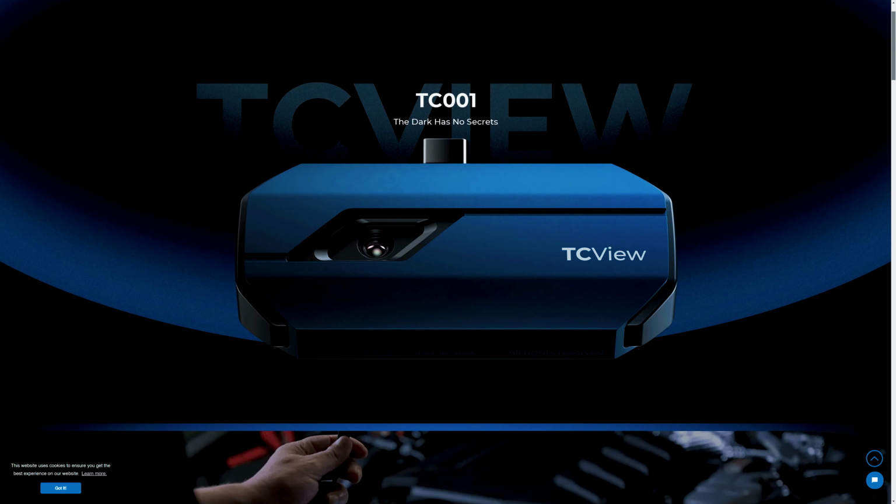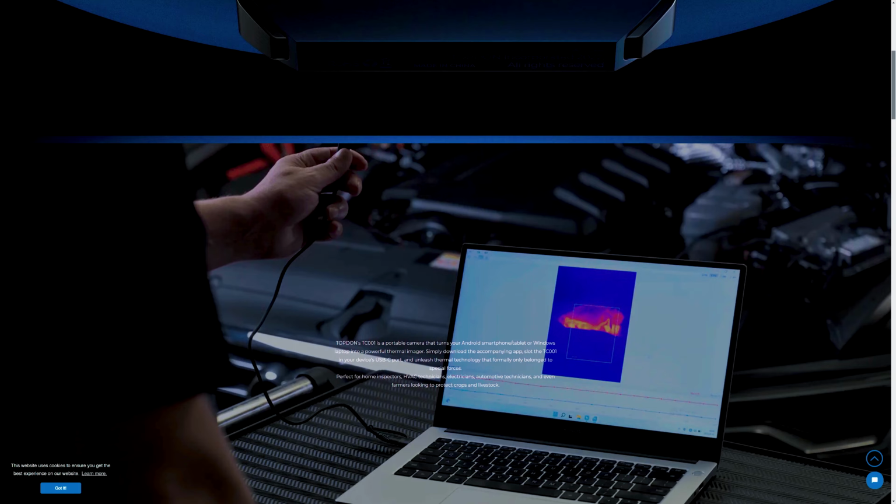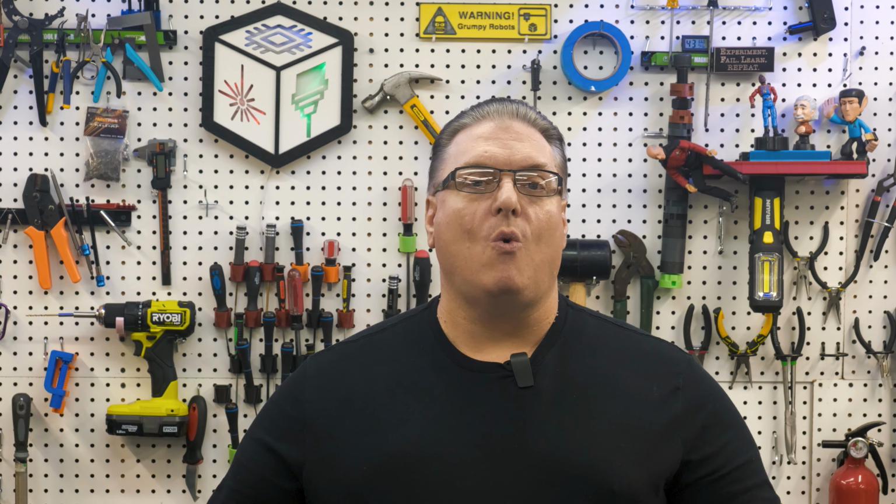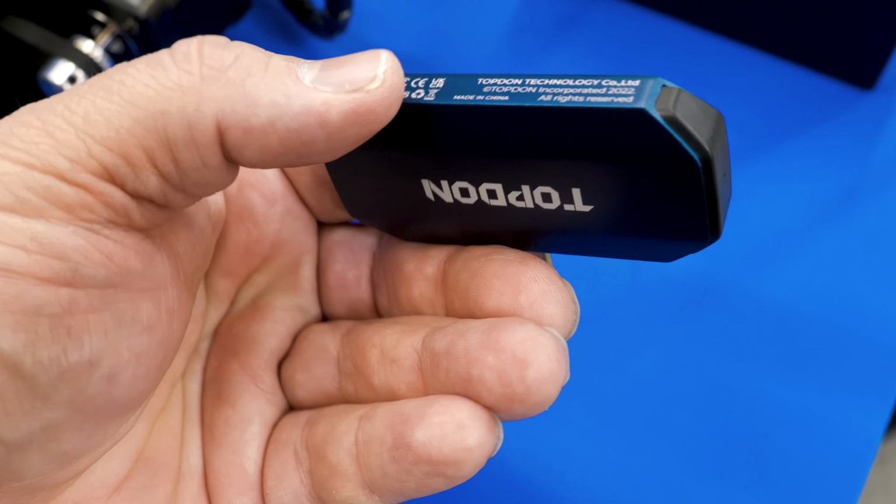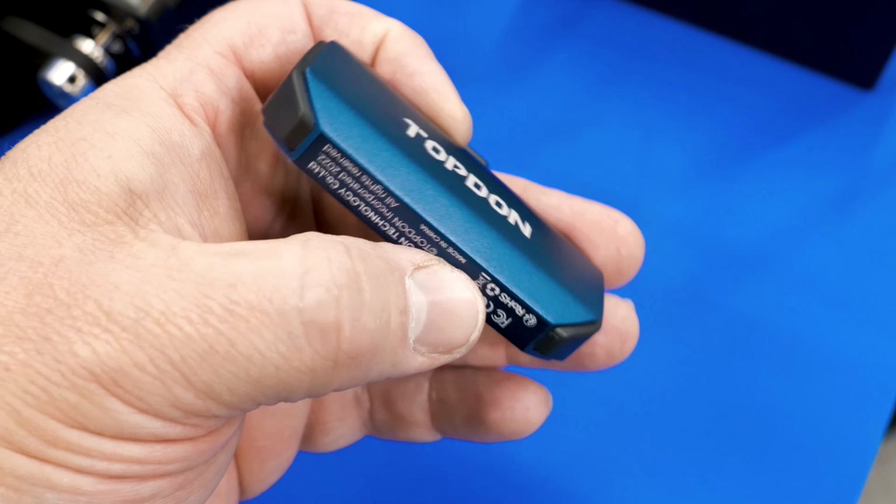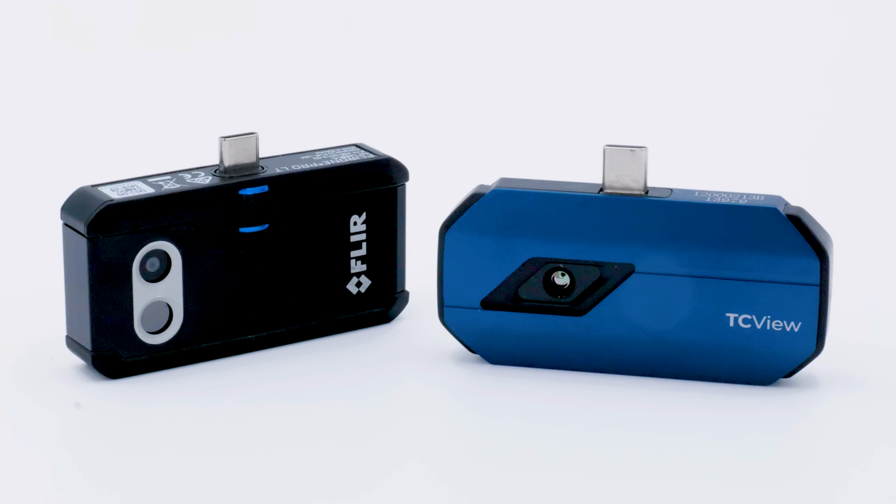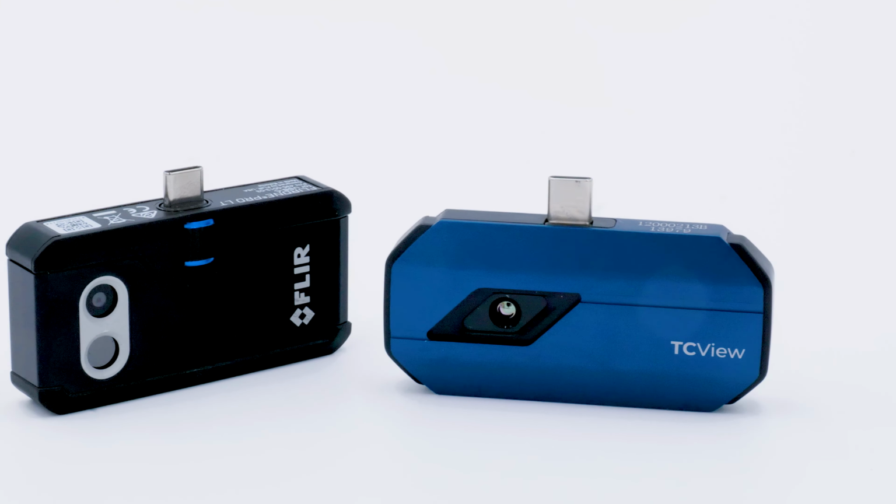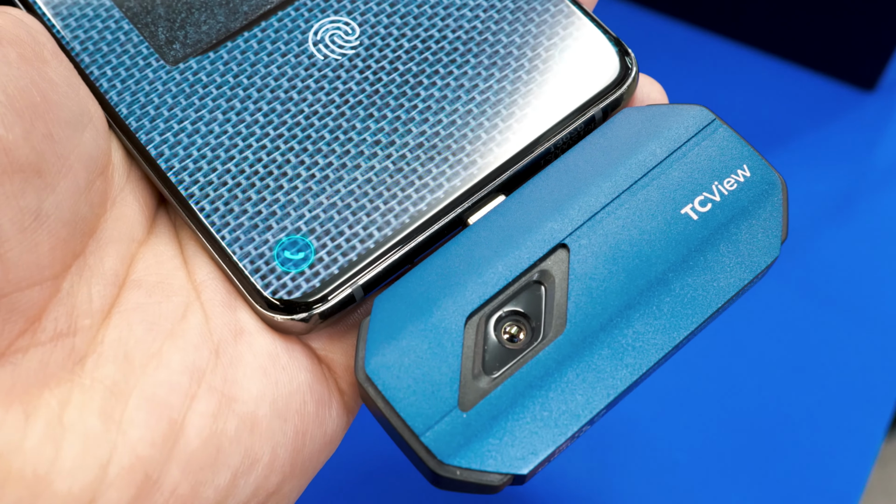So a couple of weeks ago, the TopDon team reached out to me about a review of their TC001. I already had a thermal imager, so I thought, let's compare that versus the TopDon and see what the results were. So what we're going to be doing today is covering side by side the Flir One LT and the TC001, and I'll show you how I've used these in the past and tell you some of the gotchas that I've run across over the years.